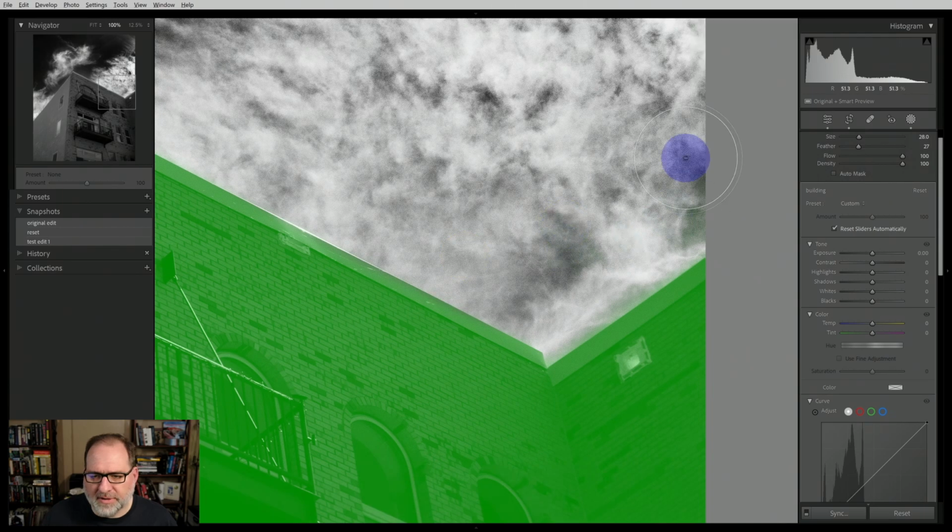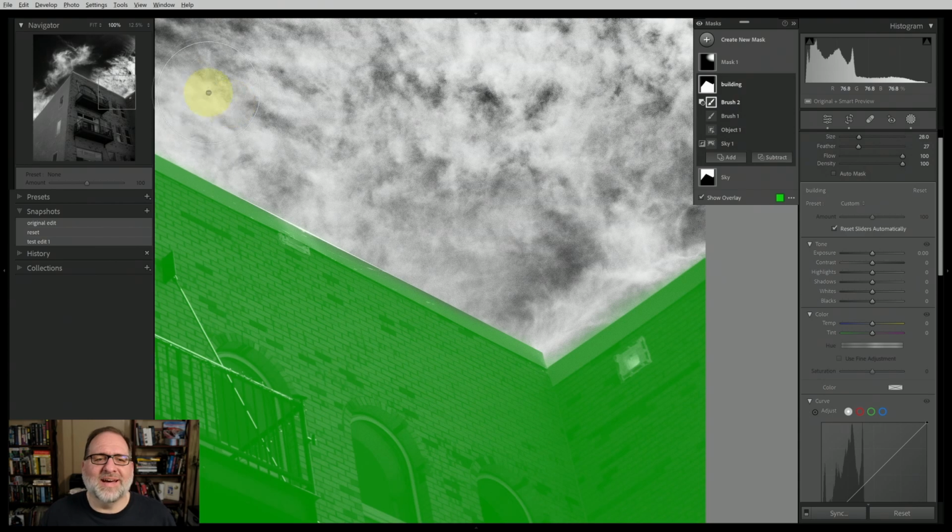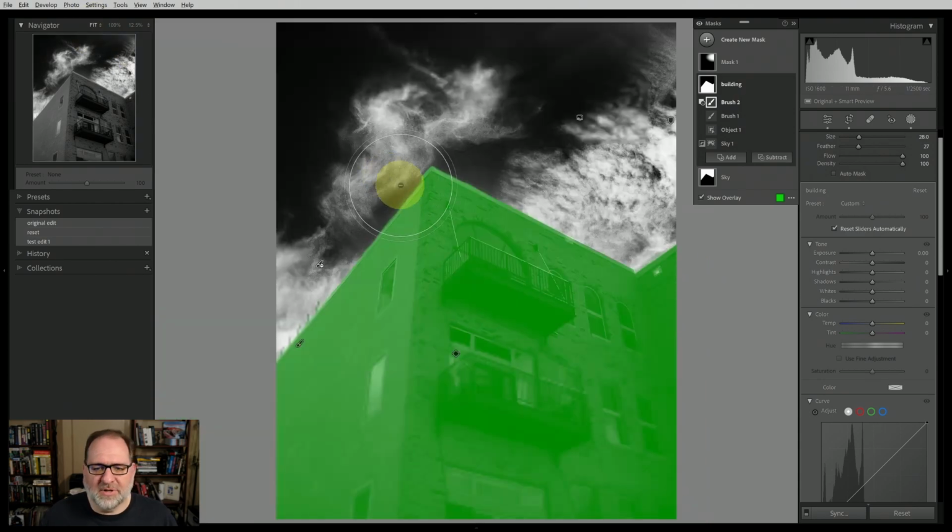And that looks pretty good. If it's very light, if you see some very light overlay, usually that's not a big deal. It's not going to have as much of an effect, but again, I'm trying to get a nice clean edge for this image. All right, now that I have my building mask, let's actually apply some effects to the building.